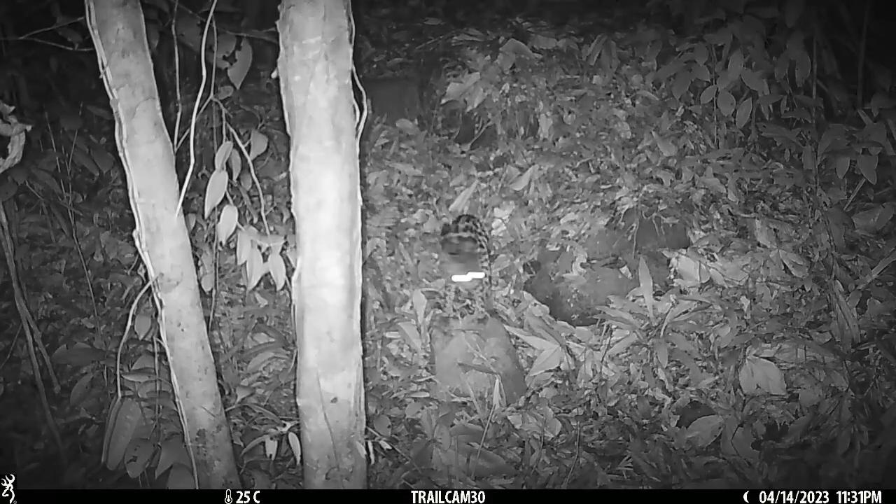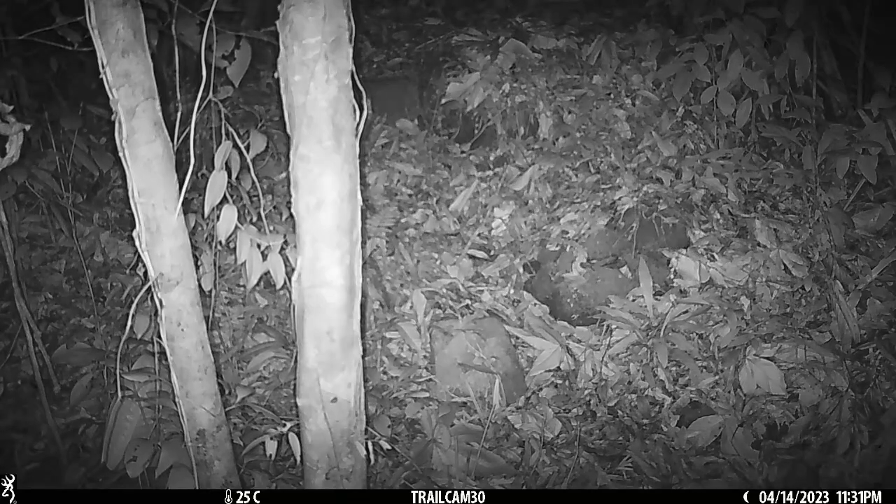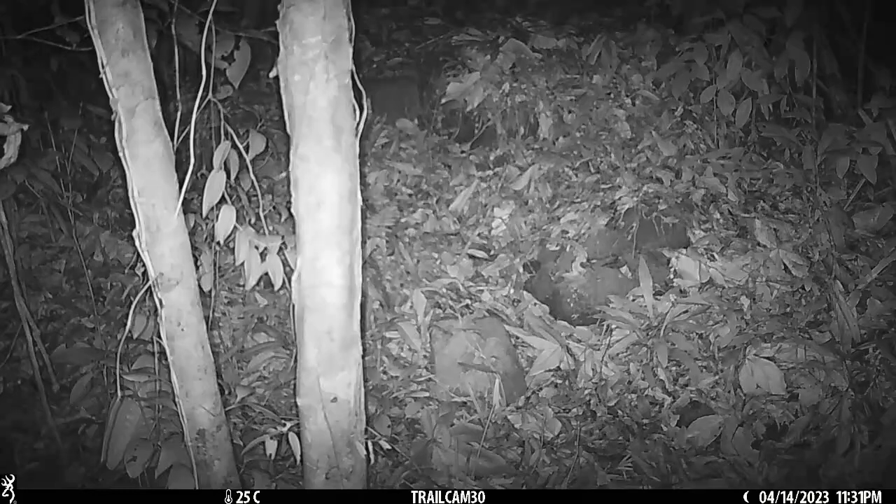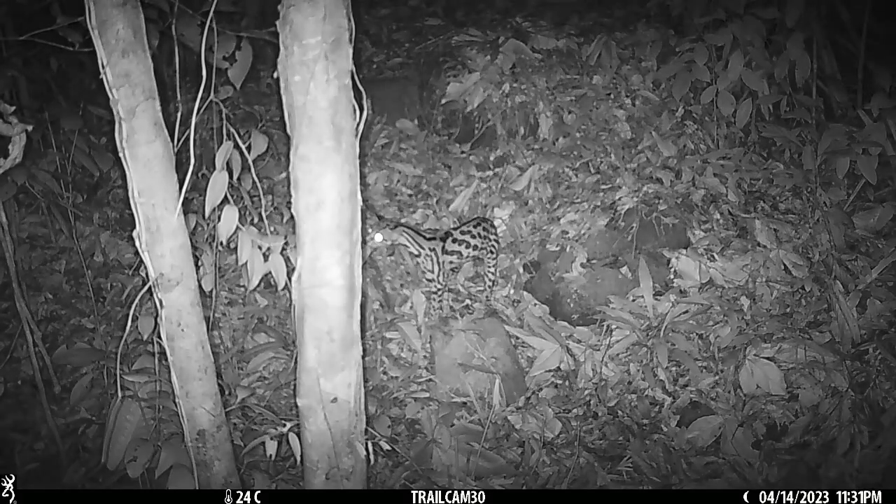Okay, so it's not that easy on live moving video, but of course with all video cameras and thermals, they've got video recording capabilities. So what we can do is rewind it and pause it, and we can zoom in.